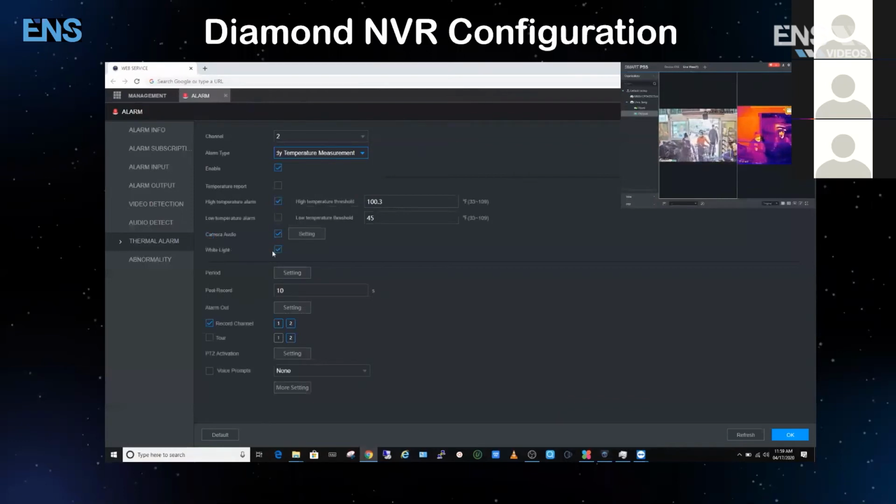So interesting. So this is the section where we are defining to the recorder that when it is above a certain range, and in this instance, high temperature is considered anything above 100.3, we can have alerts built into the camera, such as audio and white light. That is correct. Yes. Awesome. Yep. And that's about it. That's all the settings that you need to go through. Really quick and easy. Can you show us a live sample of this configuration?